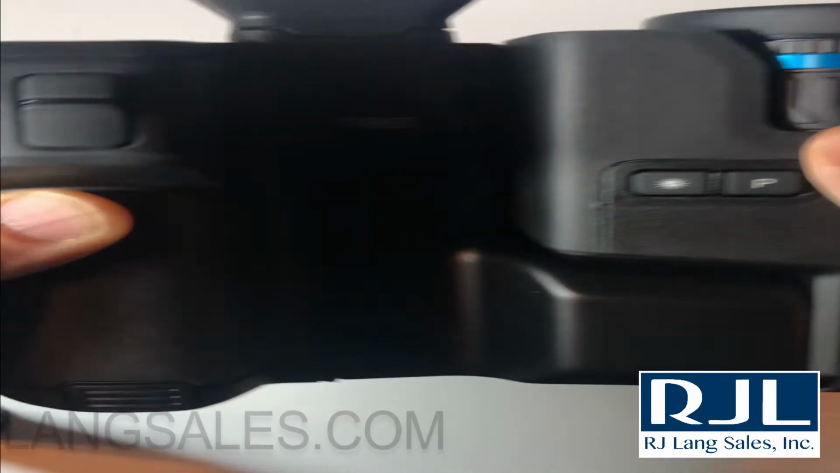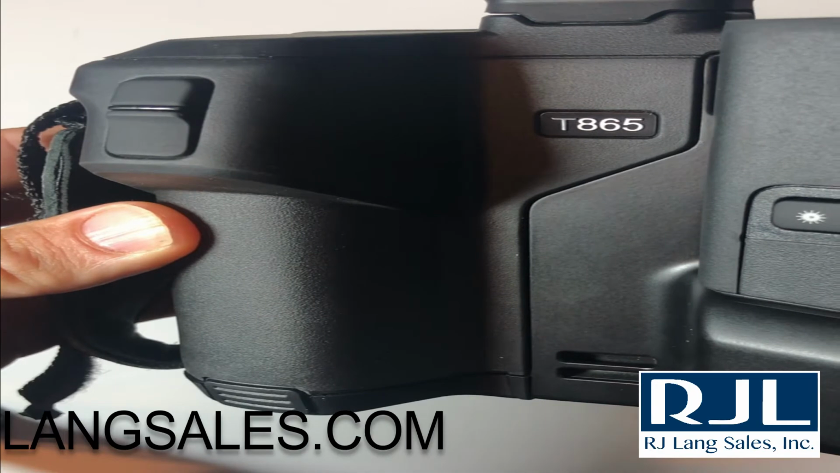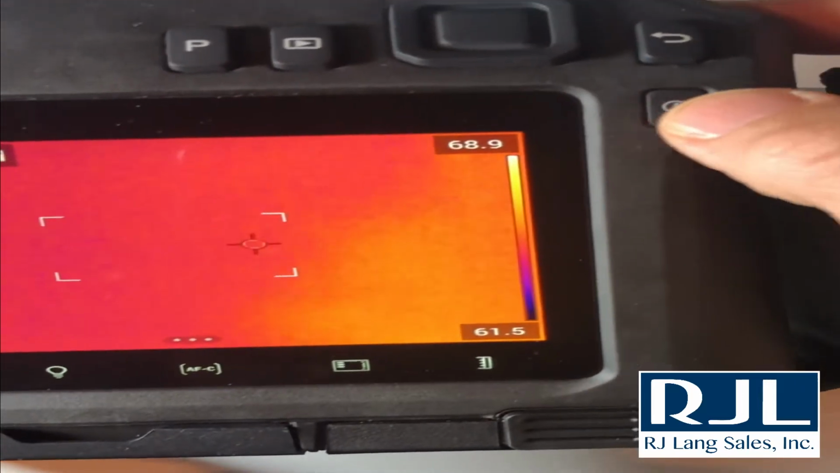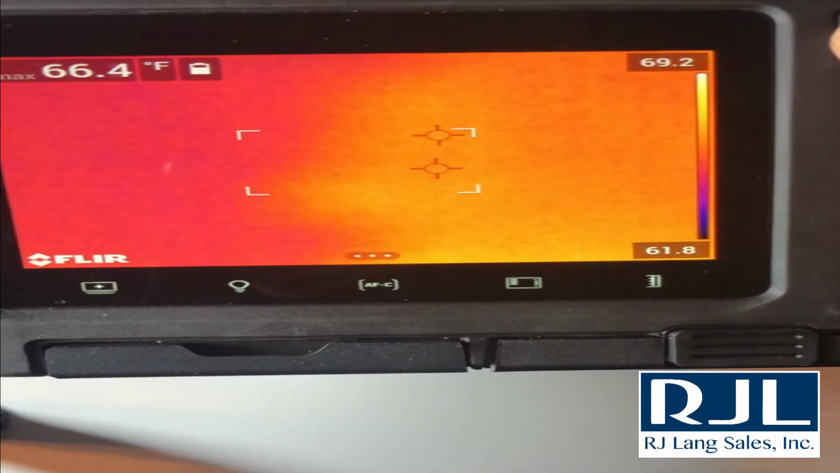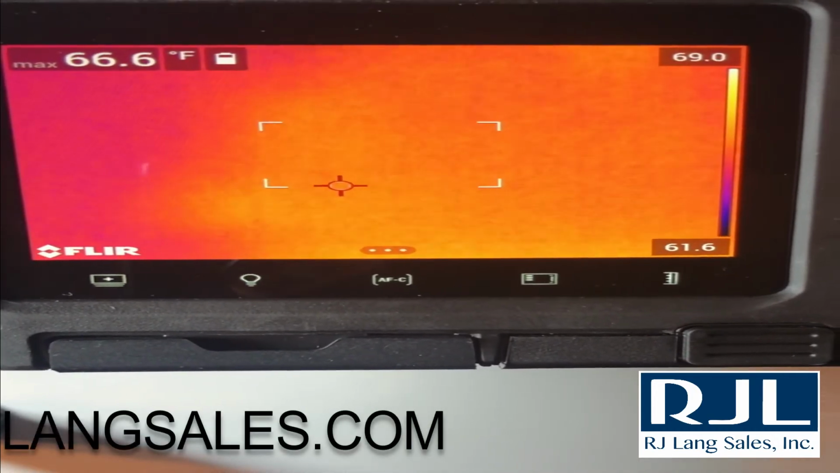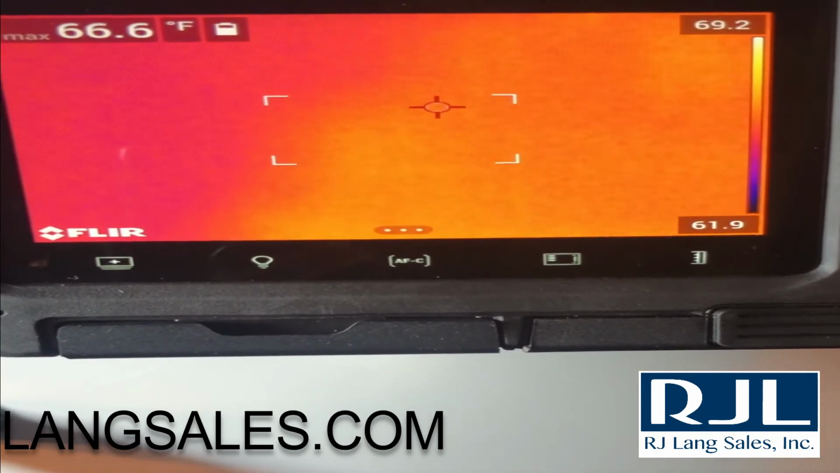What we're going to go over today is the operation of the T865. Let's jump into it. So here you can see we've already turned it on. Up here is the on-off button. What I want to do most of the time is to make sure you see that little cursor jumping around. I want to keep that in auto hotspot.